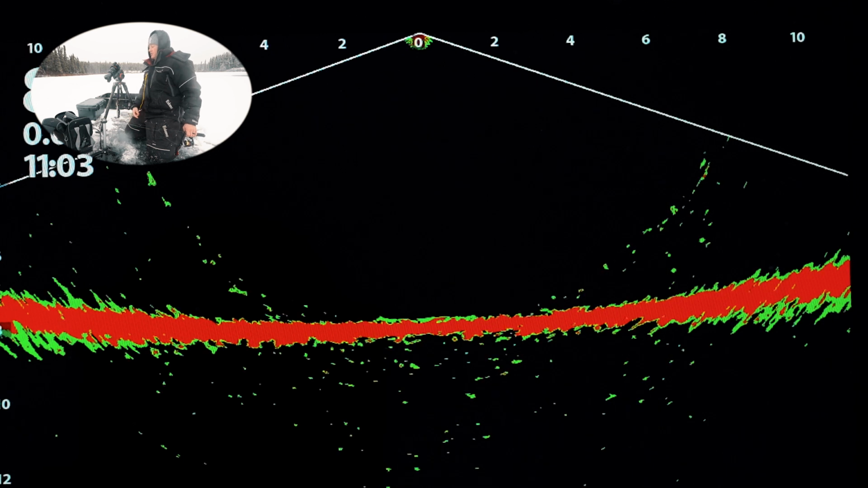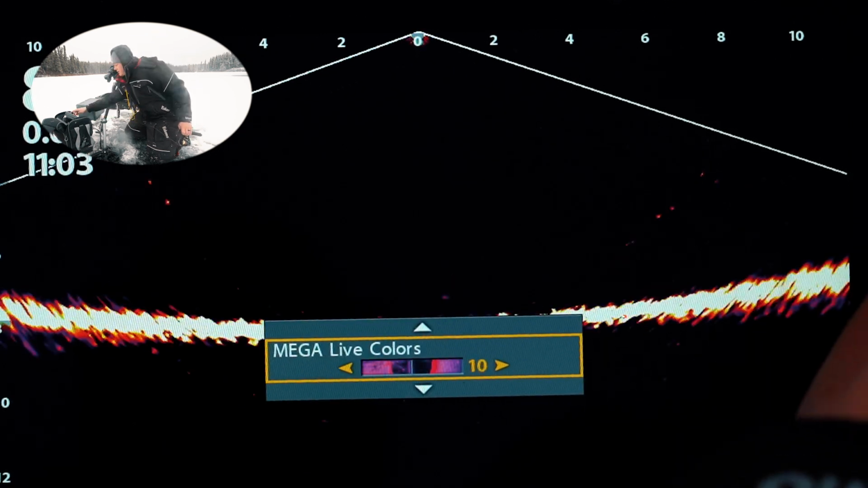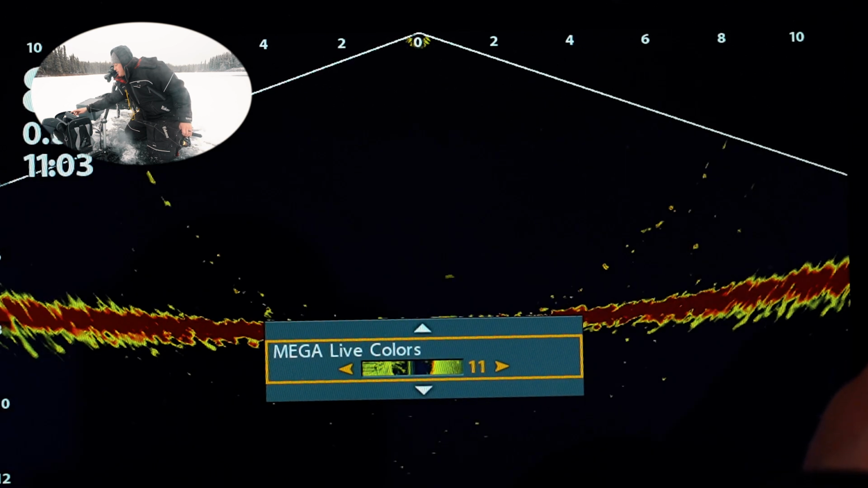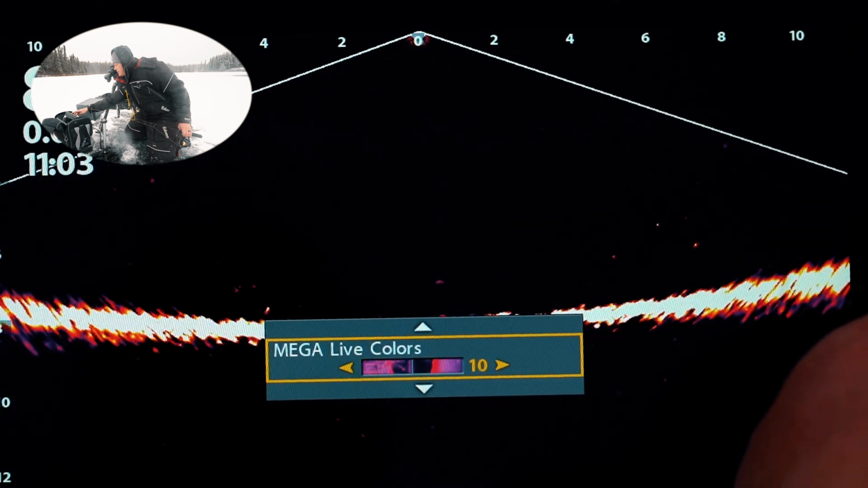It'd probably film pretty good. And it kind of has the different colors based on the signal return. That's kind of similar to the color palette I use on my live scope. Number 9. Number 10 looks kind of trippy too. 11. Wow. A lot of options. All right, we're gonna go back to 2.